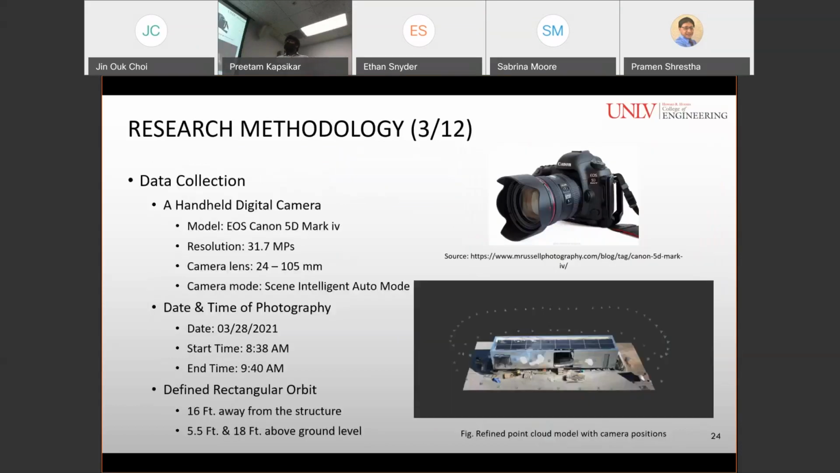So for the data collection of this project, we used a handheld camera with a resolution of 31.7 megapixels, and the camera lens used was 24-105 mm, and the camera mode we used for taking pictures was Scene Intelligent Auto mode.